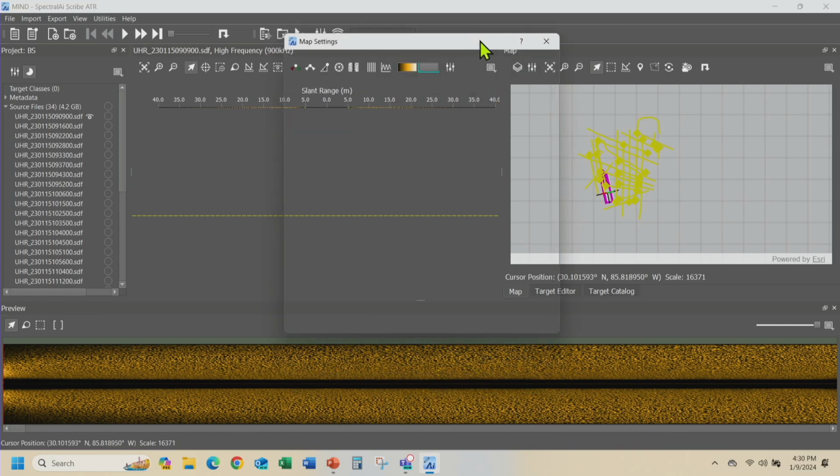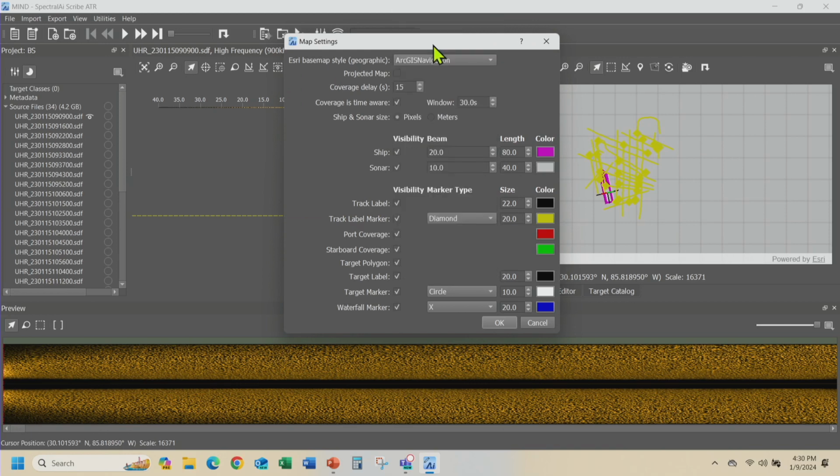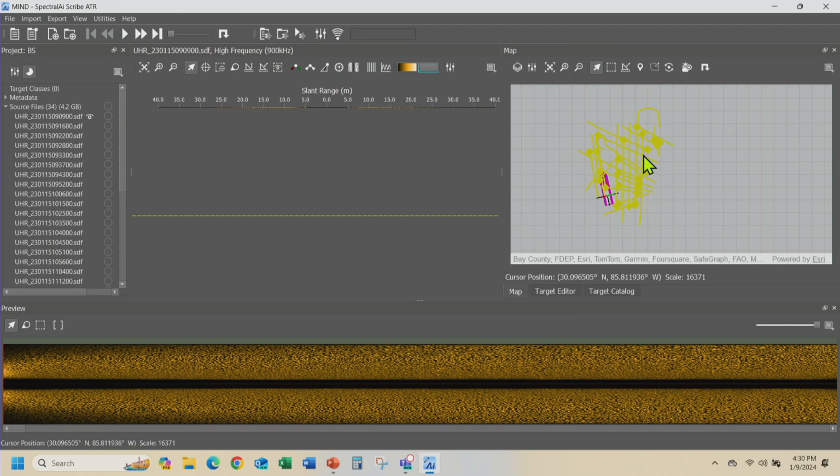So what we can do is load in a background chart. So I'm going to load in a background chart, and we've got full access to the Esri library. You can see where this is now, just off Panama City Beach. So there it is. And we can load in any multibeam data, anything like that that you want.